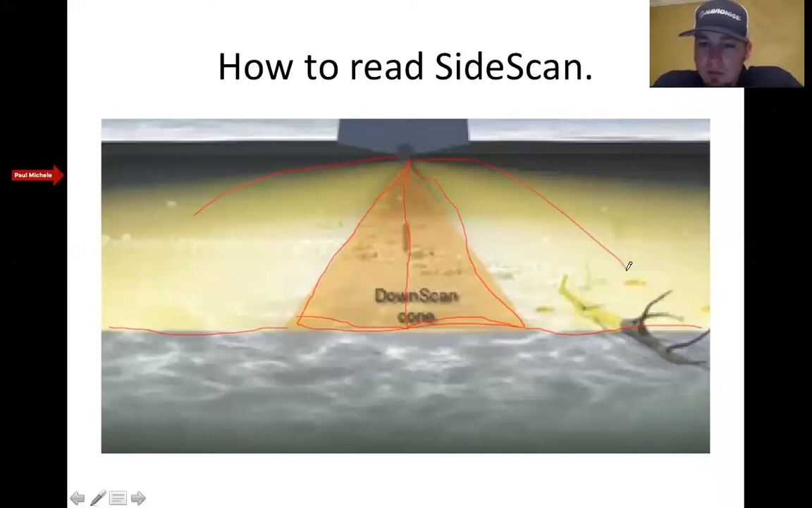So Humminbird users actually don't have a true down scan imaging. They don't have an element on the bottom of their transducer. They just compress the image. So they bend the side scan images in to make a down scan. And that's why on the Humminbirds, they have a very small line, like they're running stuff closer into the boat to be able to see it. That's because they are not using a true down scan imaging.